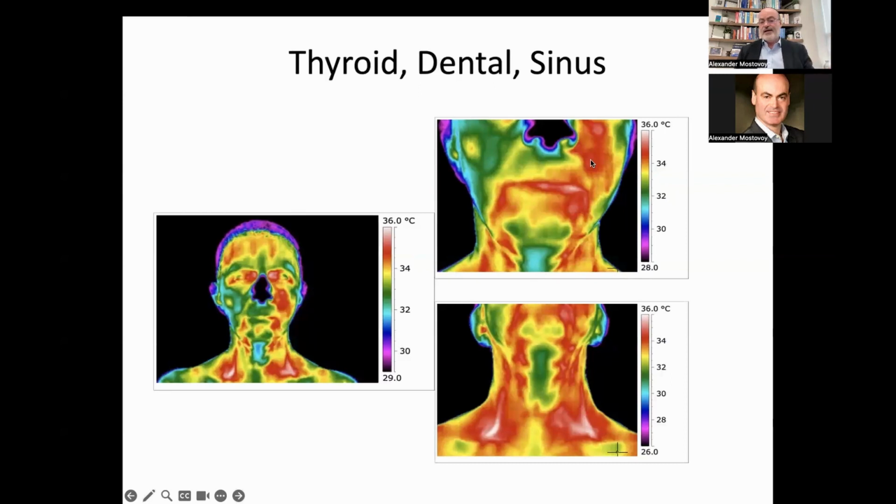Just like I presented with another case where dental pathology was aggravating the sinus issue as well, here you will see that there is lymphatic drainage congestion present too. So it's very important to look at things holistically, because you may not even